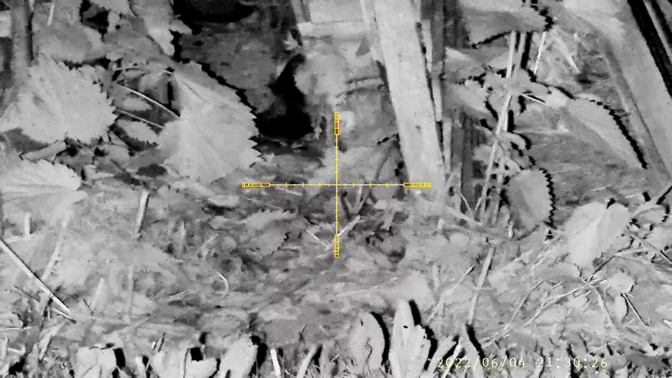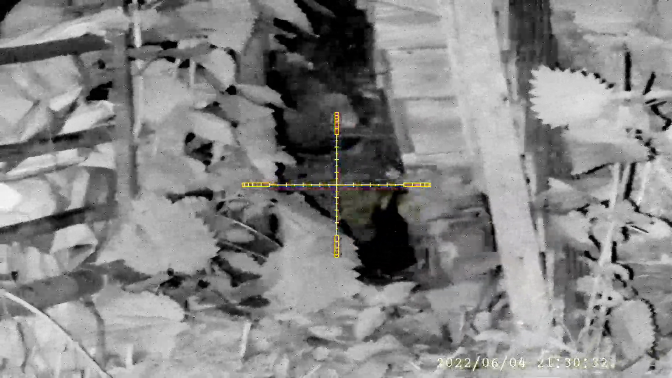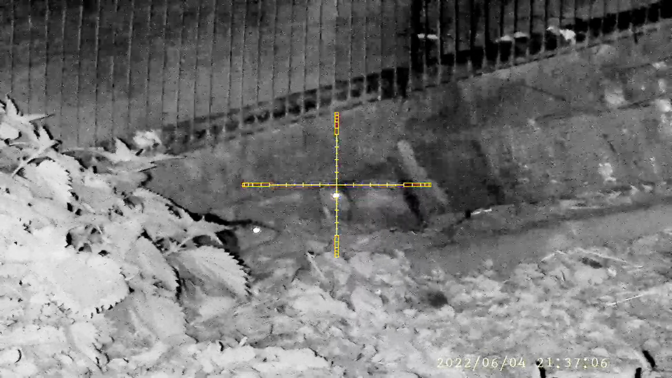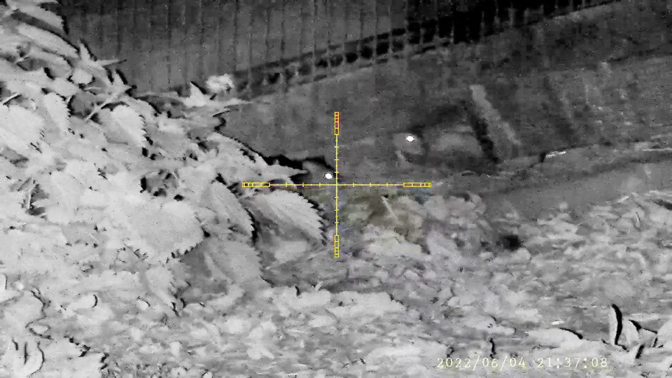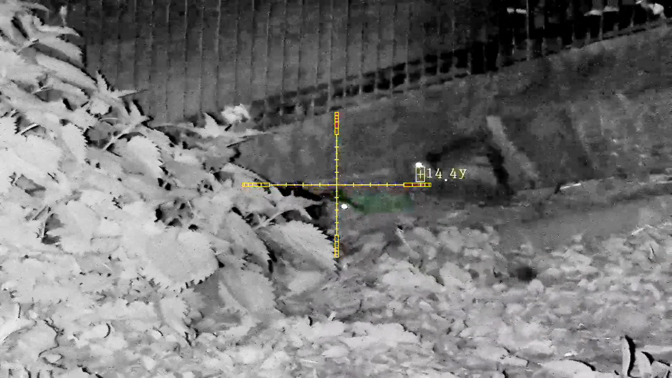That doesn't have the same range as the standard 850. So I think it's just not getting quite enough light in, and the video itself was quite dark, so I had to change the exposure when I was doing the editing. The view on the screen was fine, no problem at all, and I was able to shoot quite comfortably, but I need to experiment a little bit further.